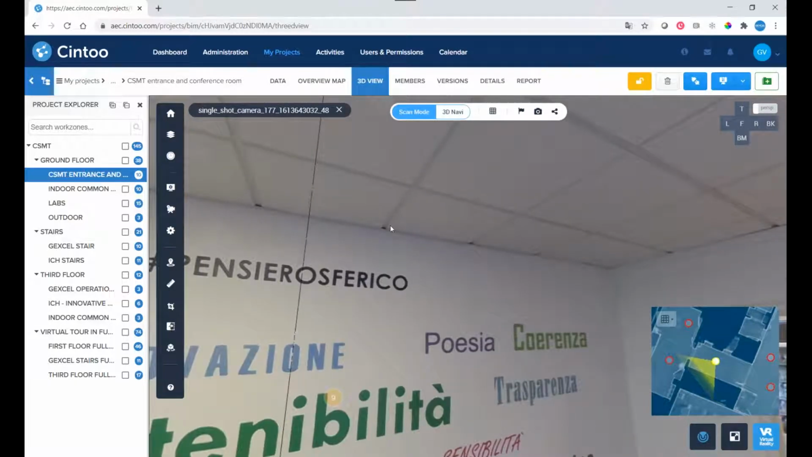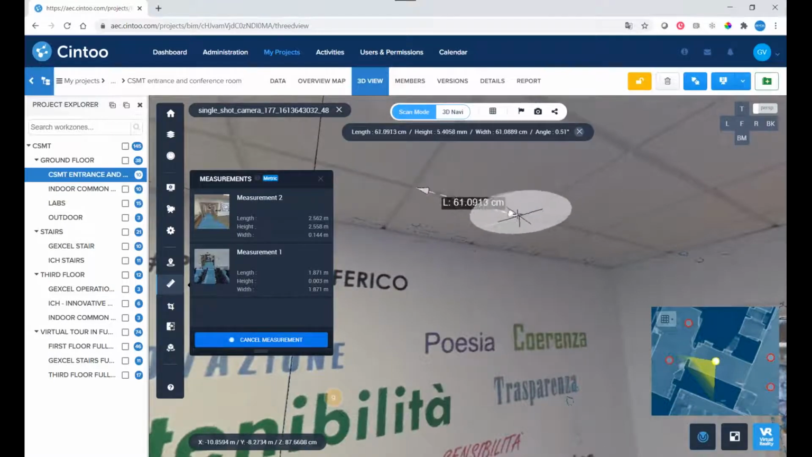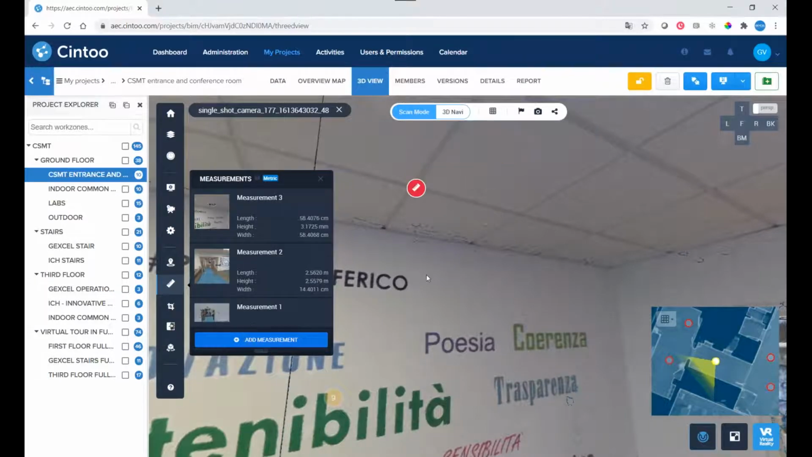For example, if we want to know the dimension of the tile of the ceiling, let's take one together. We can activate the Add Measurement tool. So, for example, I can take my measurement. I can display the 3 dimensions.